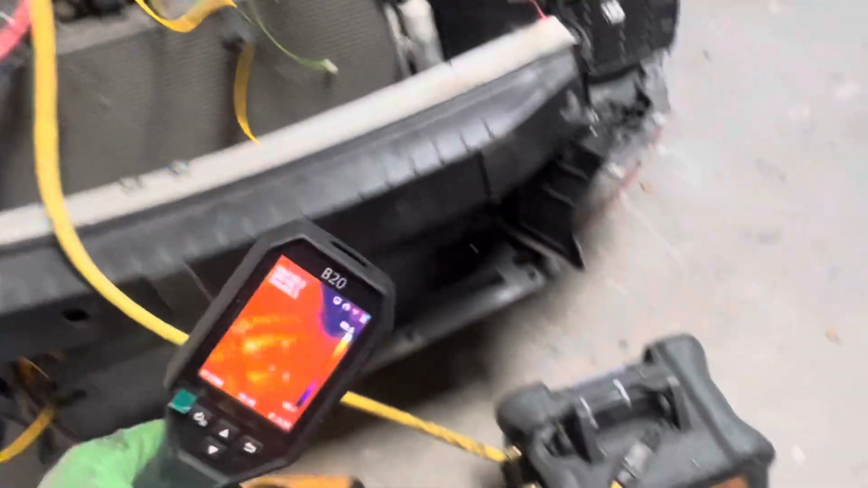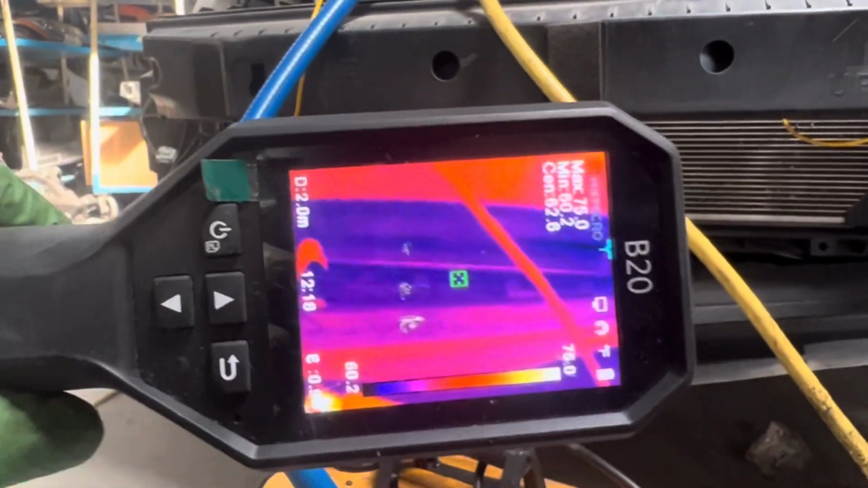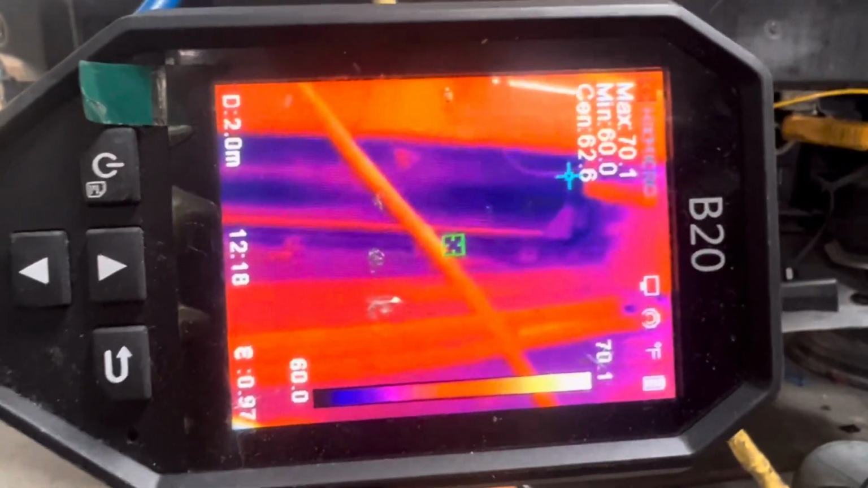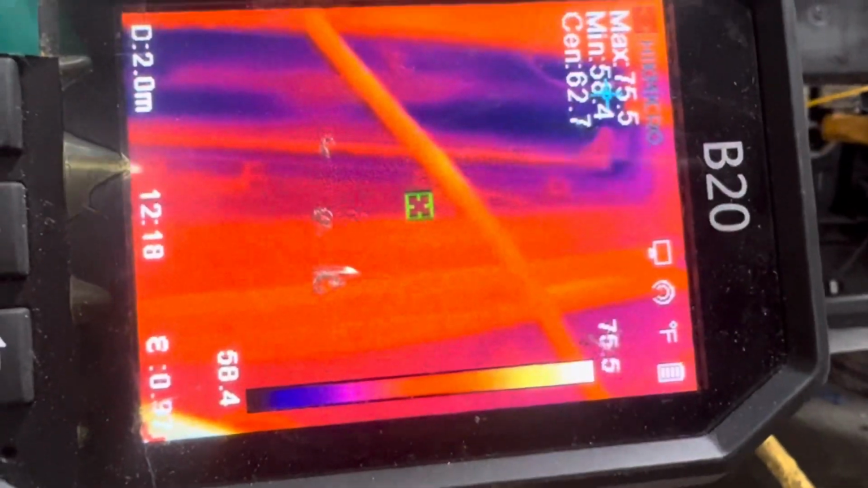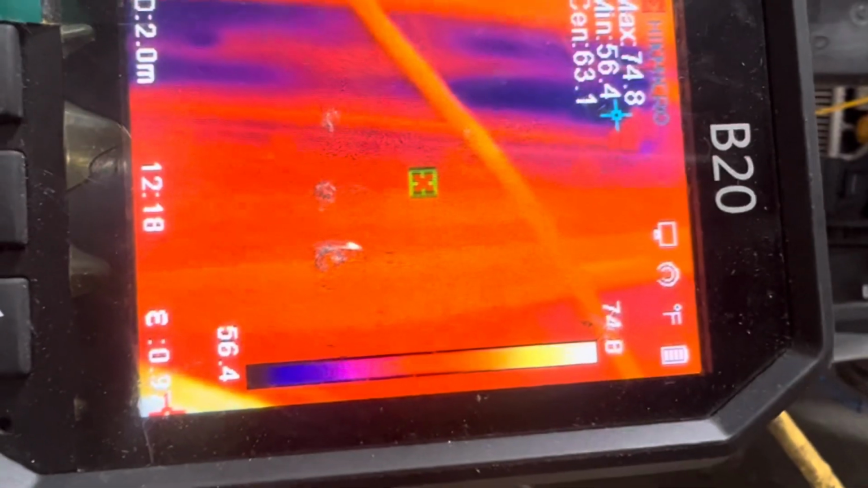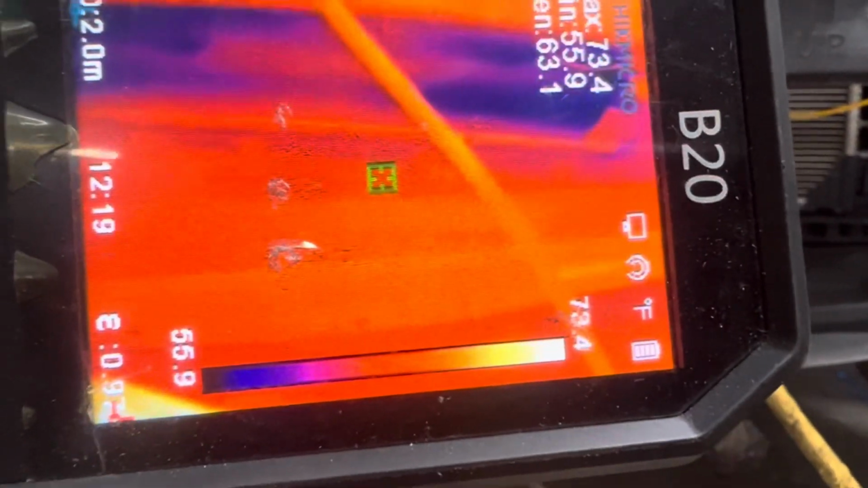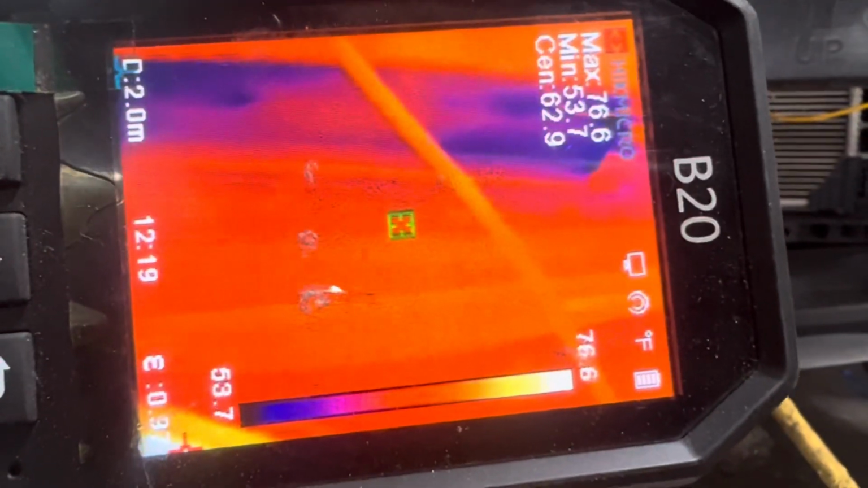So let's get the show on the road and see what happens in this situation. There we go. Let's get down here and watch it turn black. You see it turning black? See it getting darker and darker? You see that minimum temperature going down? That's the liquid refrigerant flashing because I'm recovering out of the suction line.